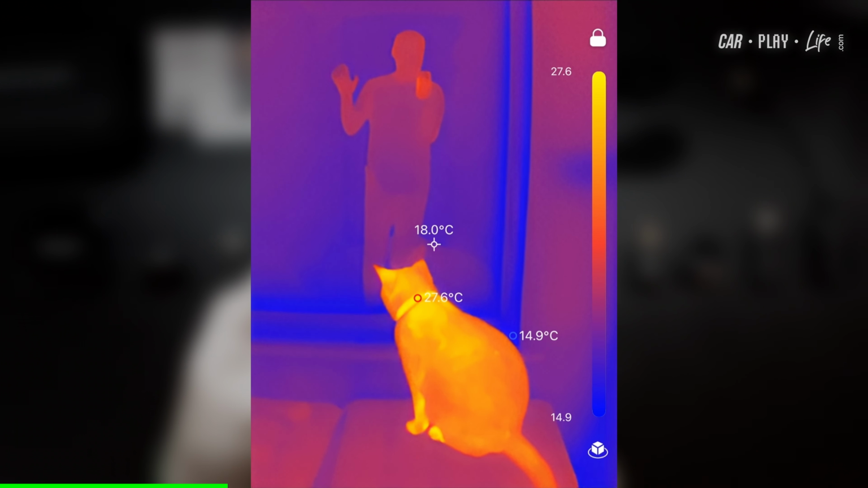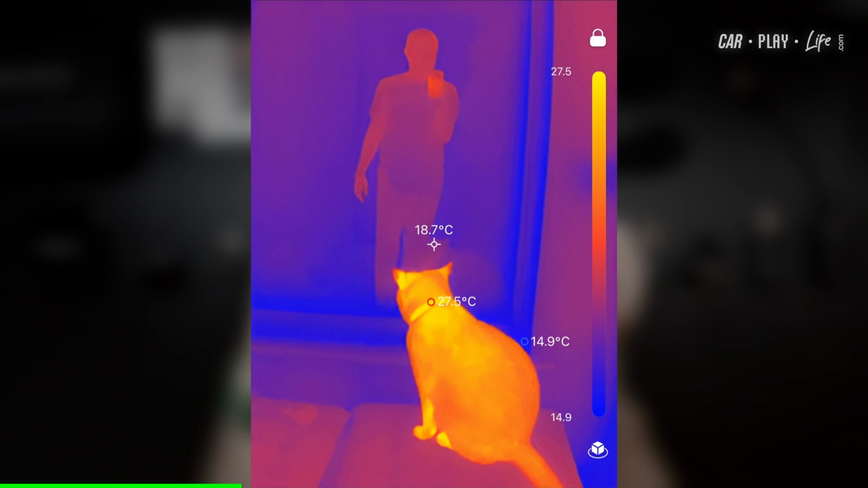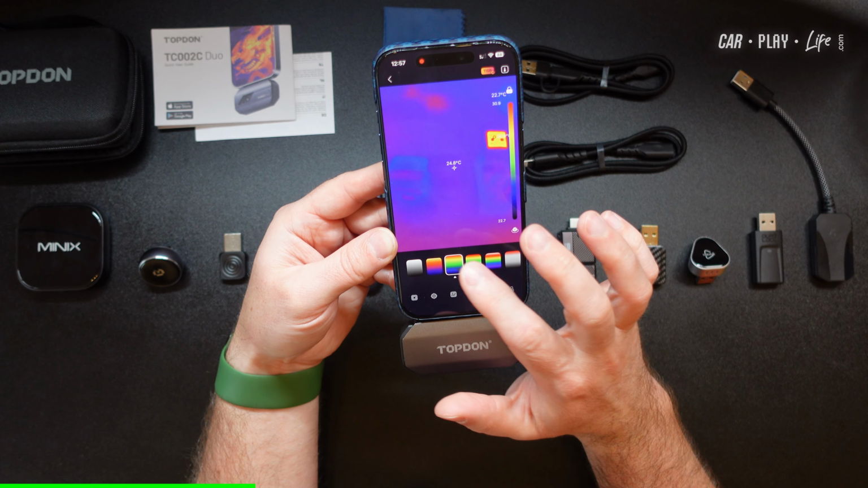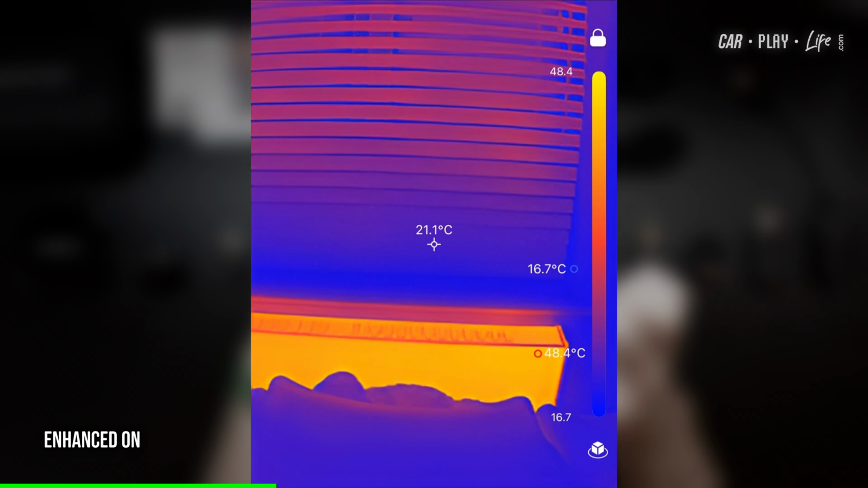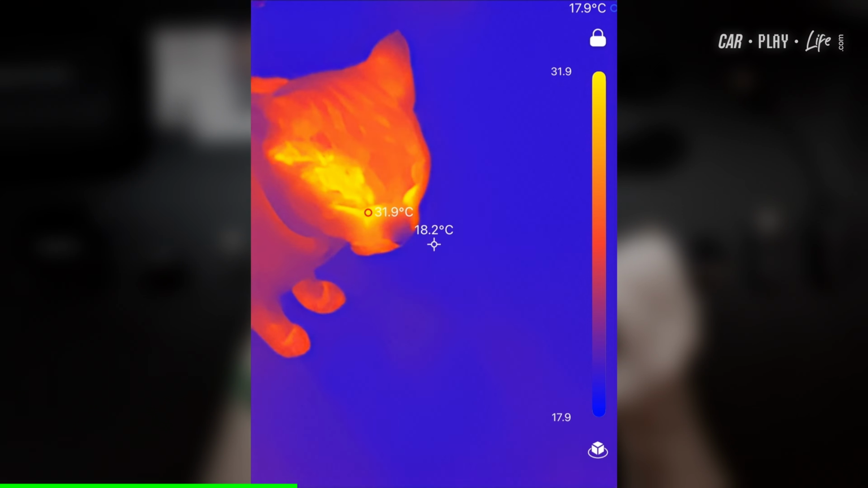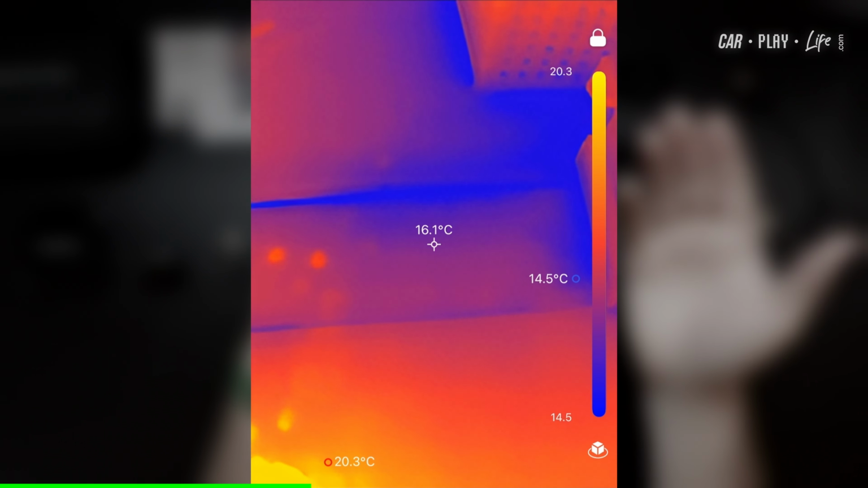But generally, it's a really good device just to check out those particular things that you visually can't see with your eyes. Now there's lots of ways you can actually visualize the type of content, and there's also a special thermal enhancing resolution that reveals a much sharper image and makes scanning that heat a little bit clearer and a little bit sharper. Also help with its high resolution of 512 by 384, which is much more than some thermal imaging cameras that also connect to the phone.